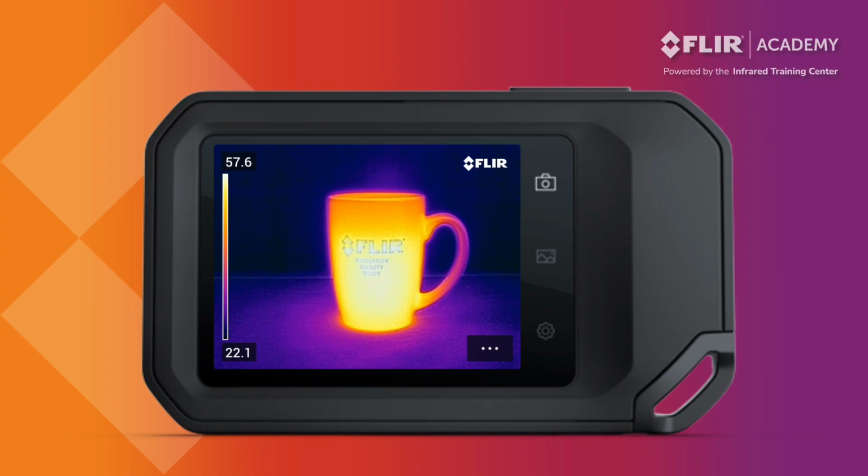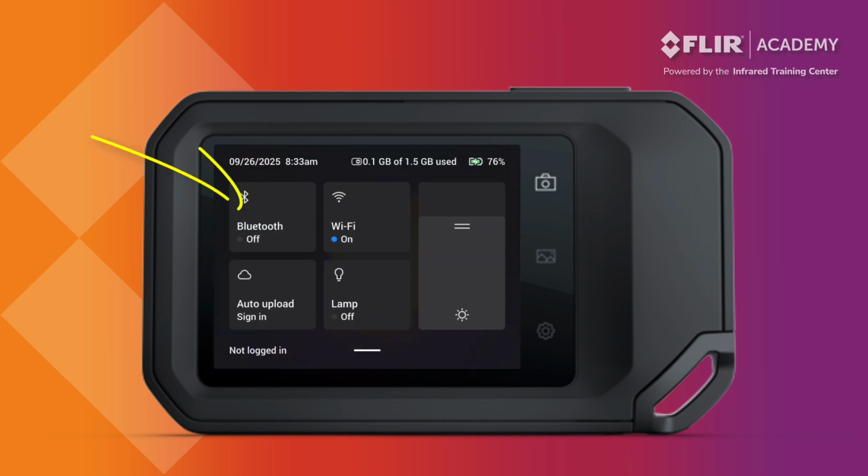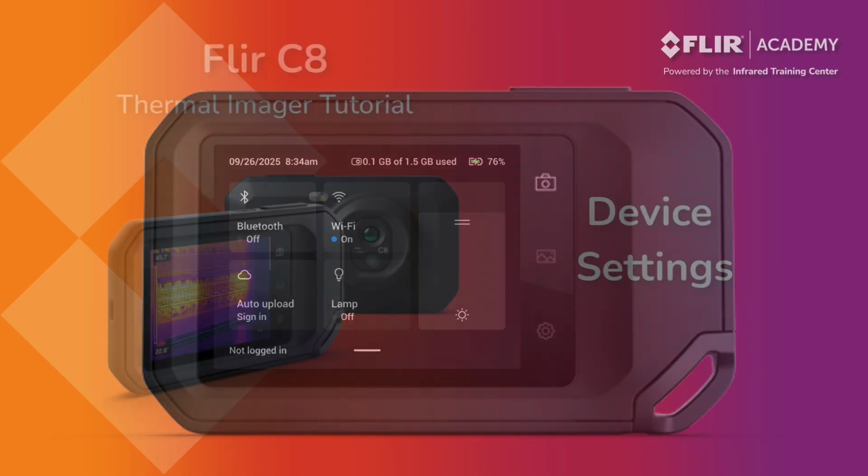Finally, there is a hidden menu that can be accessed from the main display. Swipe down from the top of the touchscreen to view. Here you can turn Bluetooth and Wi-Fi on or off. Sign into your Ignite account to automatically upload saved images to the cloud, and activate the LED lamp to illuminate your target. There is also a slider here on the right that adjusts the brightness of your display. Swipe back up to return to a live image.